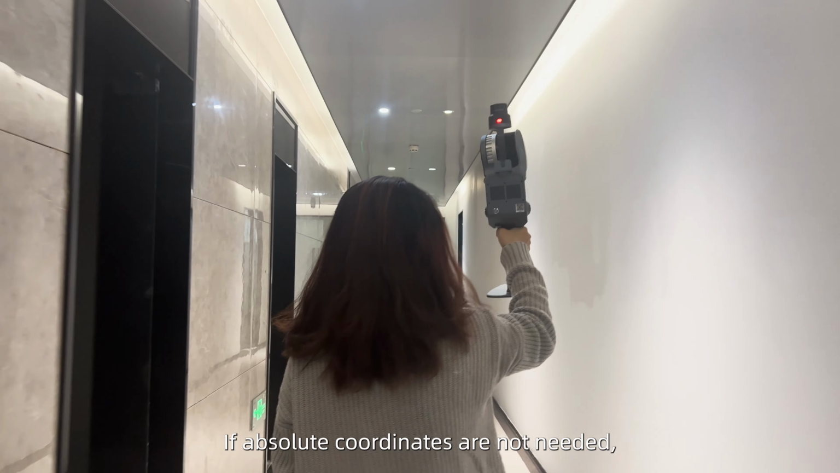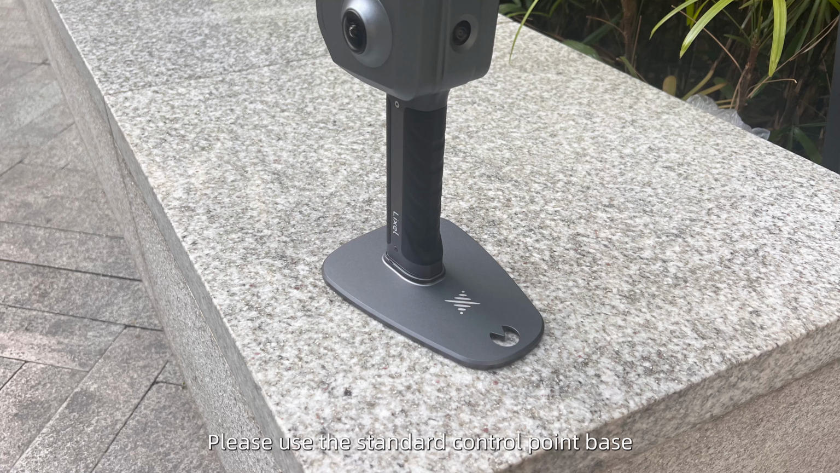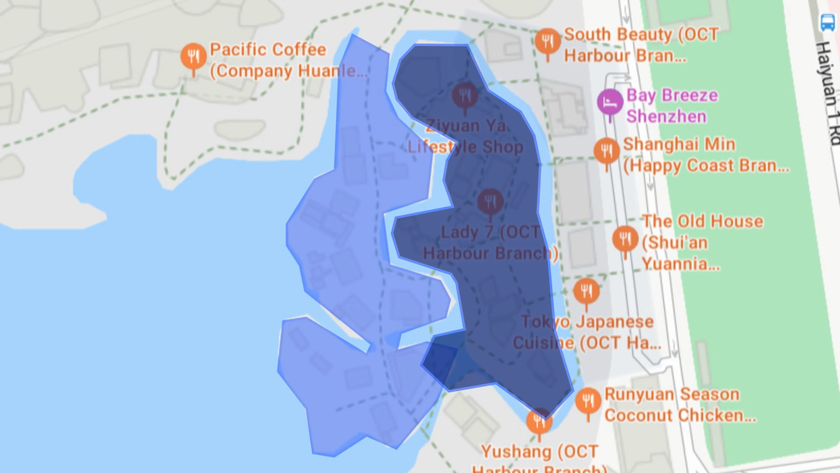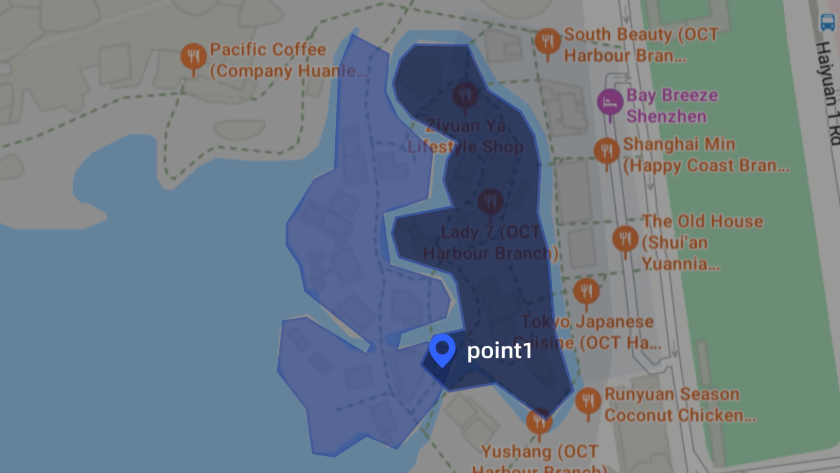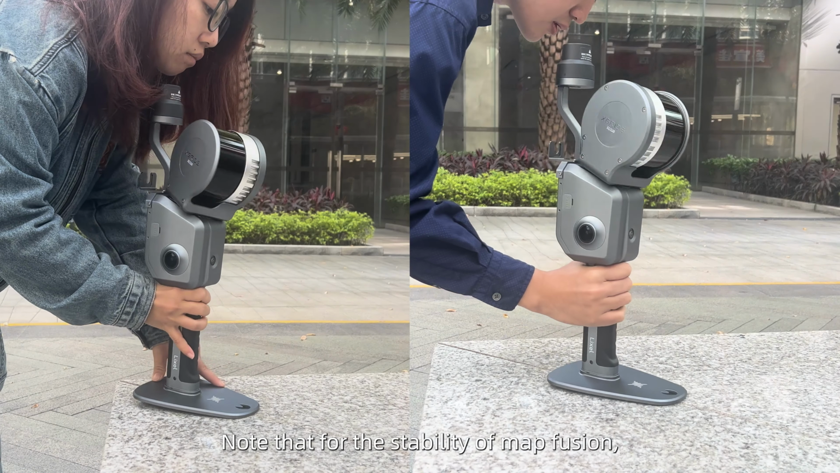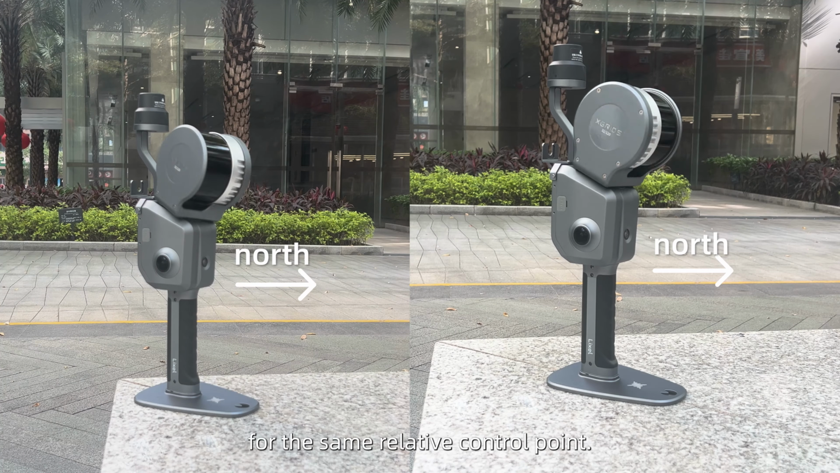Performing map fusion with control points. If absolute coordinates are not needed, or in areas without GNSS signals, please use the standard control point base to collect the connection point. Ensure that joint maps are connected by the same control point. Note that for the stability of map fusion, the device placement and orientation must remain consistent for the same relative control point.